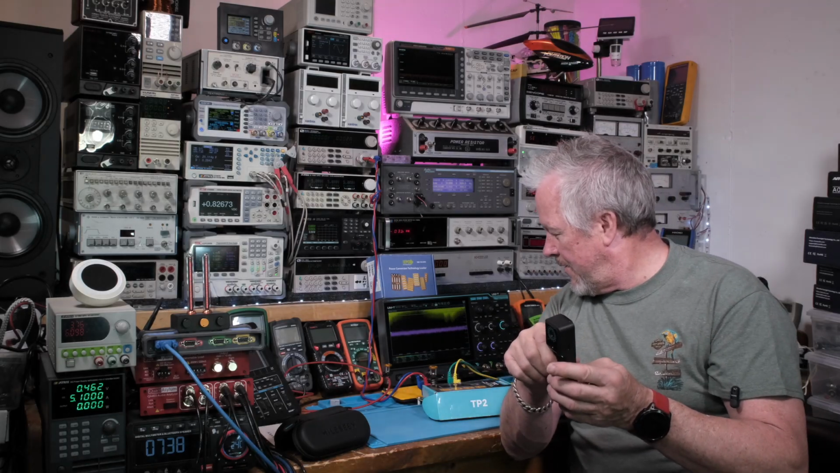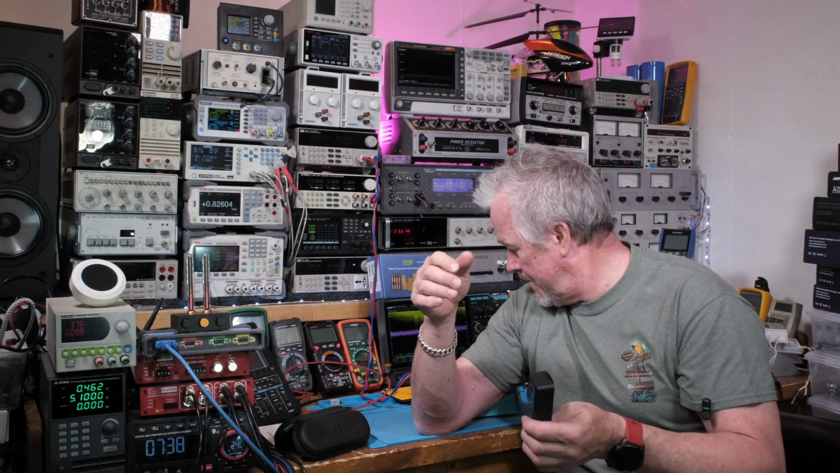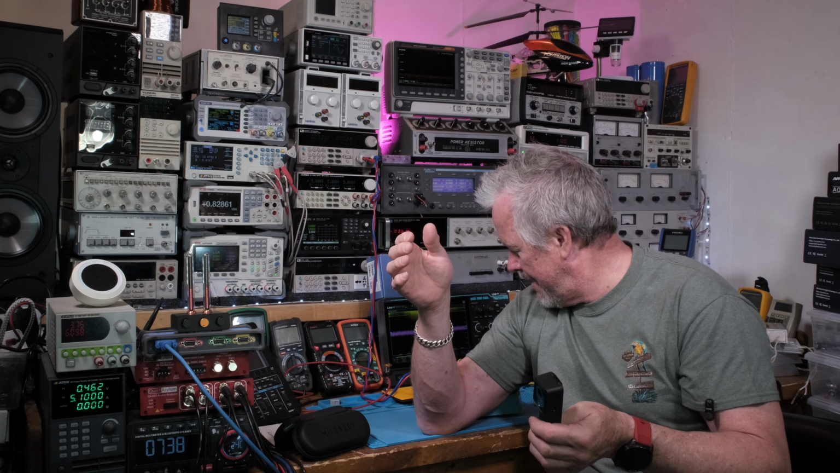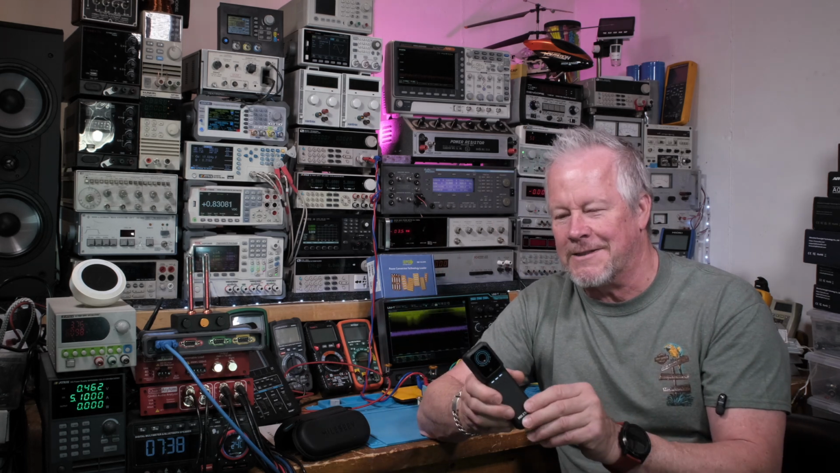These FETs back here, they're teeny. They're about the size of a 1206 resistor, maybe. 1210 resistor, probably, I'm guessing. They're small. So, very small FETs. The ones on the audio amplifier were much larger.